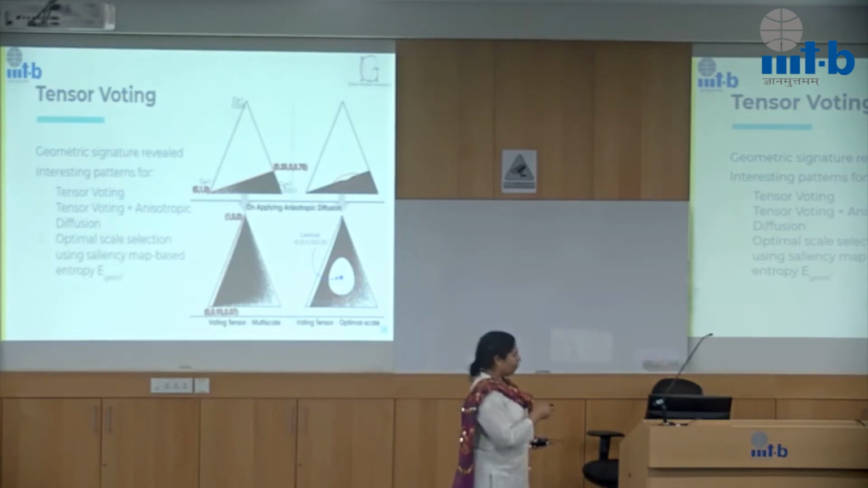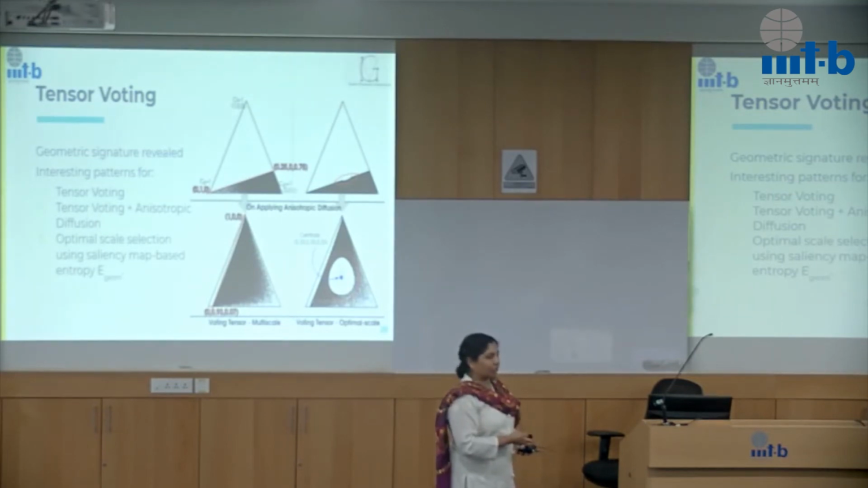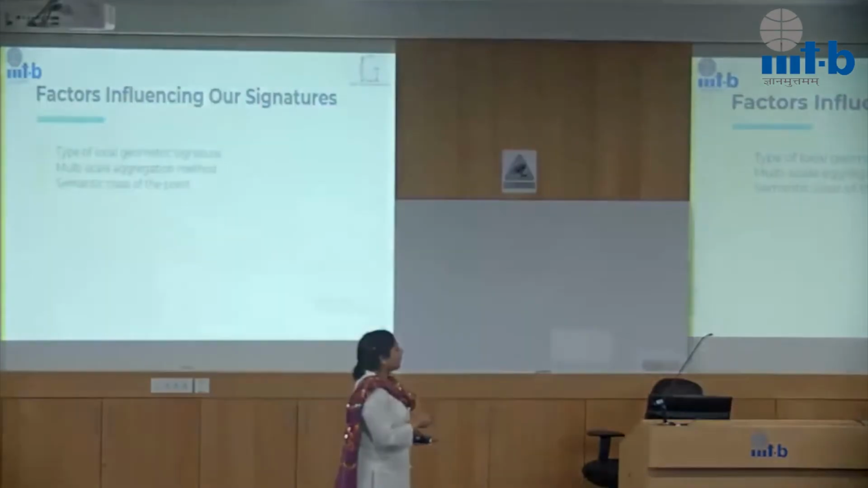So when we have taken minimal uncertainty, what really happens is we have this gap here, or a hole here, where we have pushed it as far as possible from the centroid. This is the signature we get when we use optimal scale. Okay, and this is the signature we would get if we don't use optimal scale. When we use optimal scale, we get this kind of a signature. So we start seeing these interesting patterns, right?